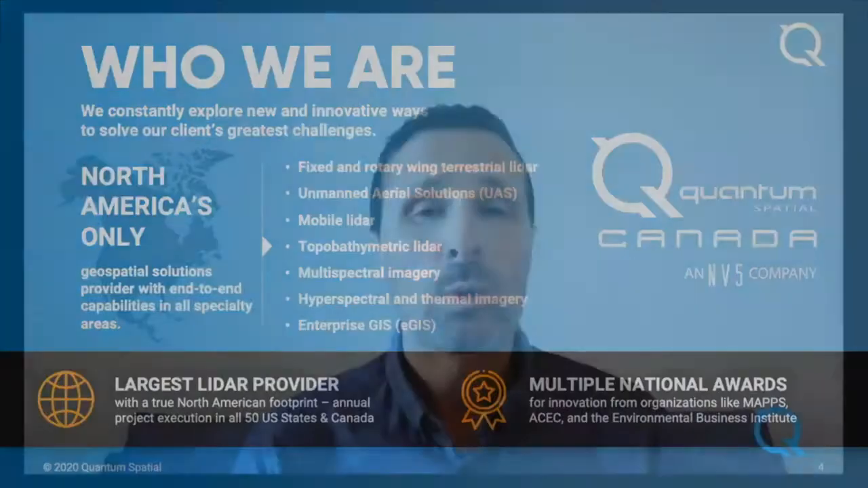But we're more well known now for our work in LiDAR, and we are the largest LiDAR provider in North America. Fixed and rotary wing terrestrial LiDAR, both topographic and topobathymetric. But we've also got expertise in unmanned aerial solutions, mobile mapping, and enterprise GIS. And we've won some awards for the work that we've done.